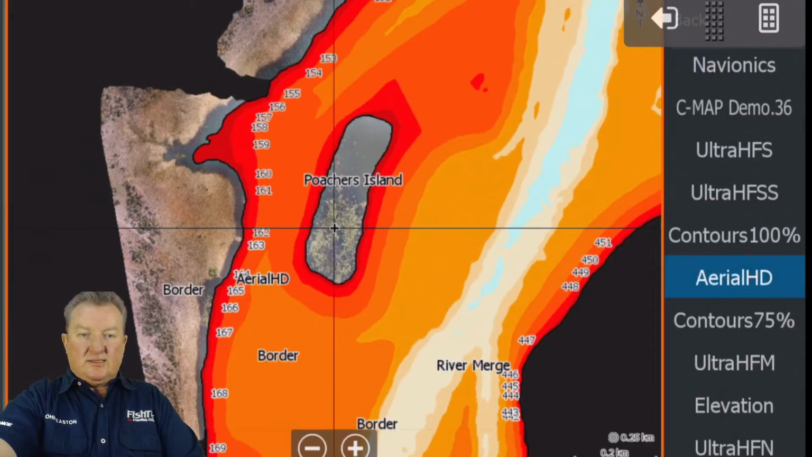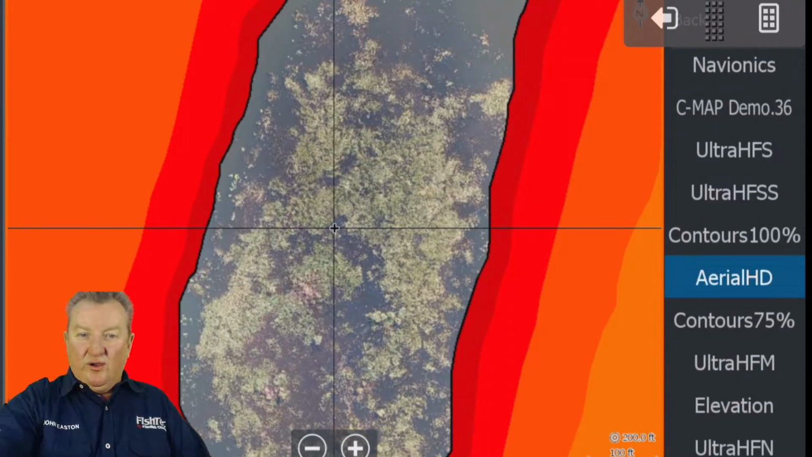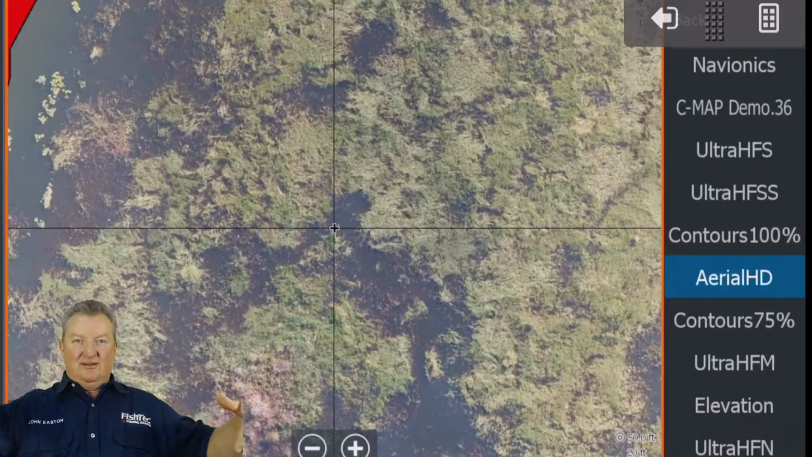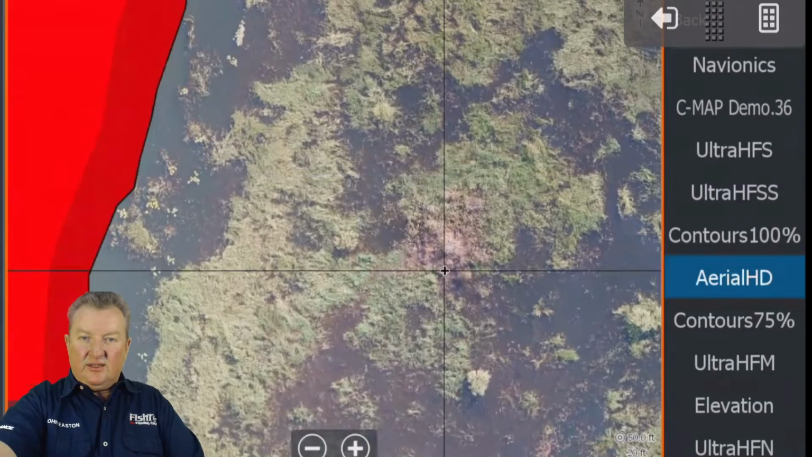Now guys, let me just point out something about this aerial HD here. There's a lot of different types of grass here. Sure, the aerial HD is predominantly up on the shallows and when the dam's 100% full one day, if ever, that's going to be handy. But for now, look at these weedy grassy areas. Can you see that?